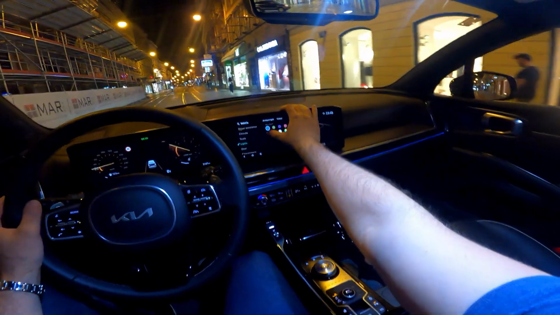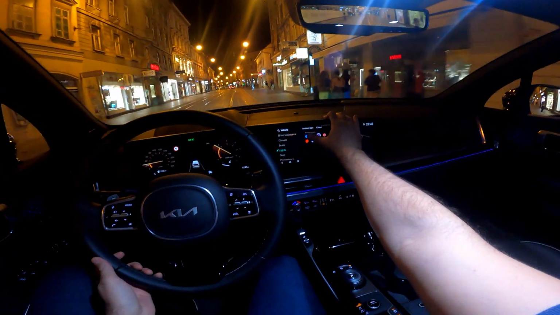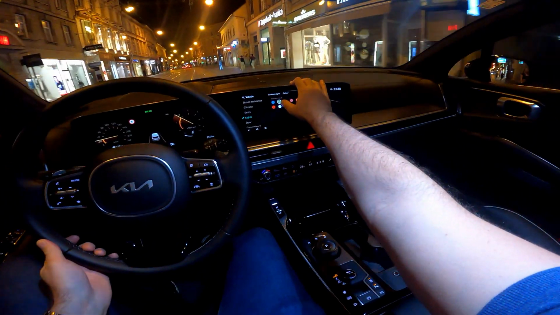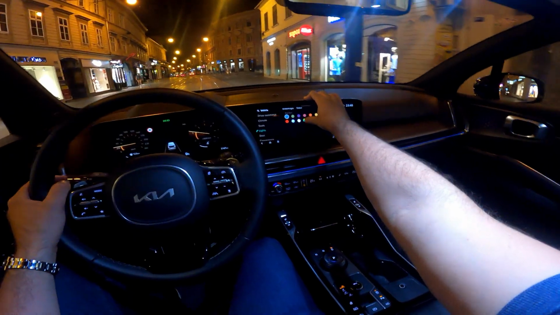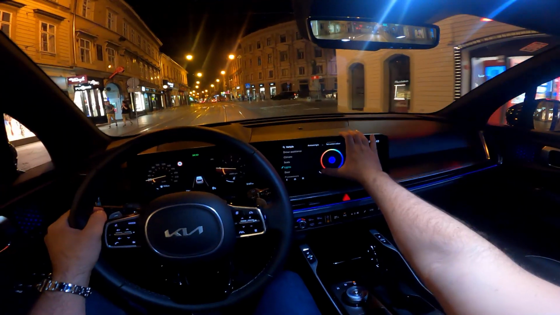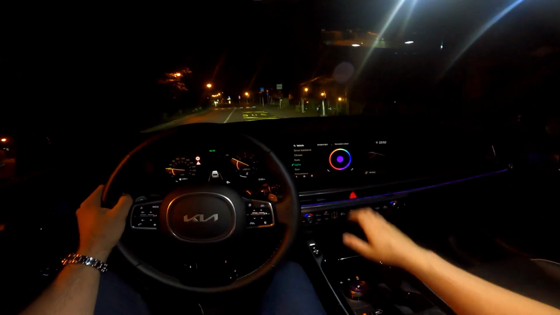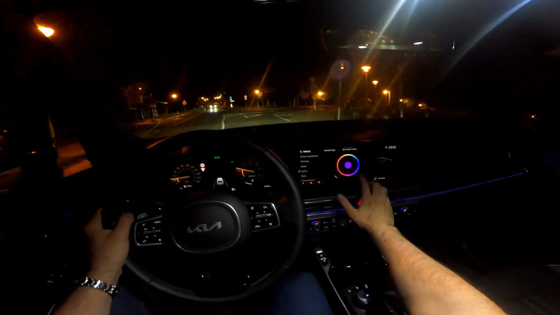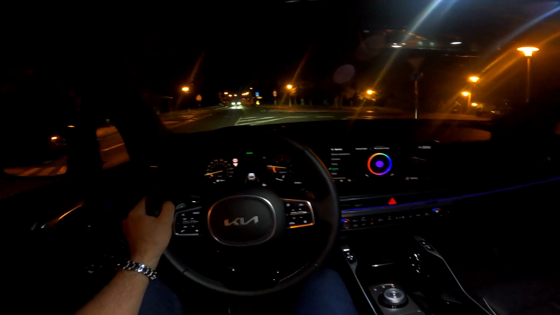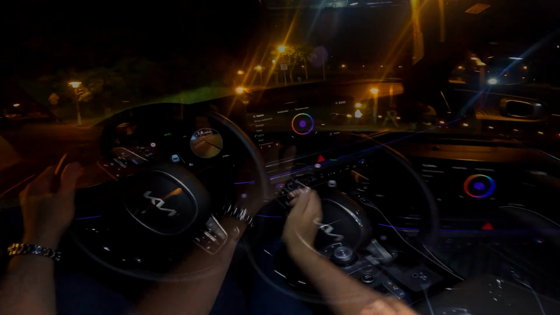And the ambient light options are here. So I think the red one looks very cool. You have the purple, peaceful forest, the green color, and then you can also set the custom color. So you can set the custom color here, but if you follow me regularly, you will know that my favorite is blue, so let's put the blue one.